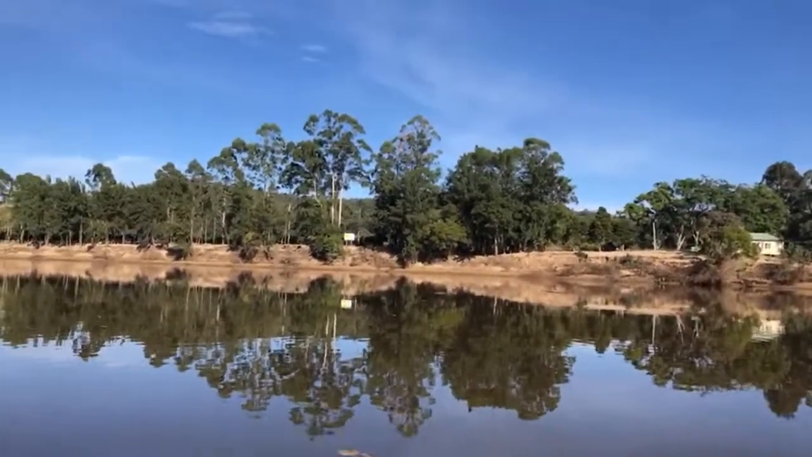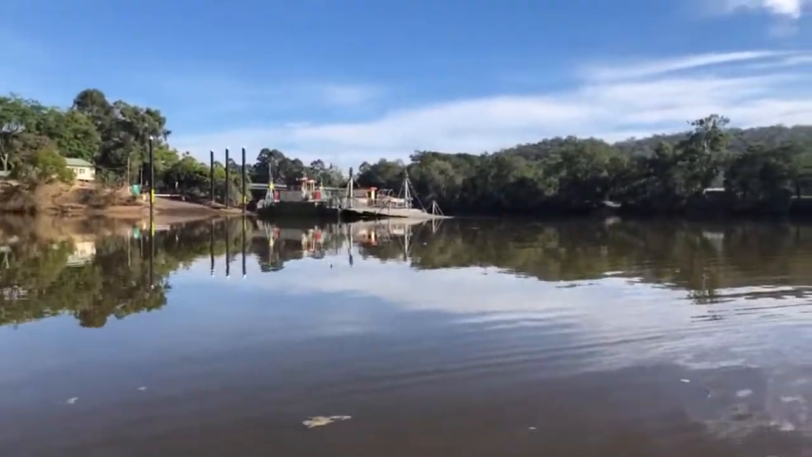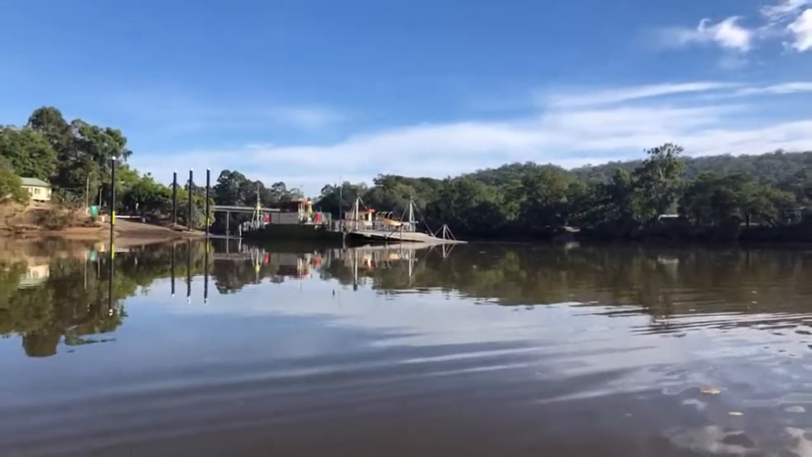Hear all the cockatoos off in the distance maybe. There's a little barge going across the water.